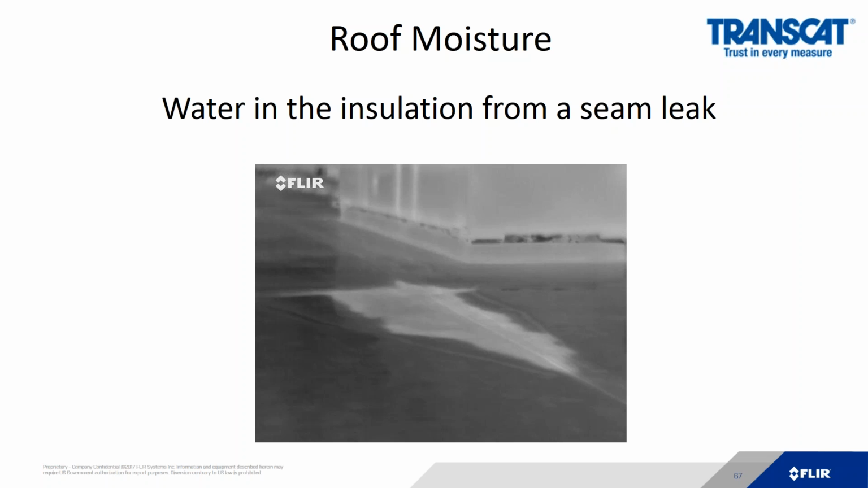The reason why you would see a hot spot is during the day, the sun's going to warm the roof up to a nice hot temperature. In the evening, we are going to have heat transfer where the roof releases its energy to the sky. So the dry roof will cool rapidly. The wet roof will cool slowly.